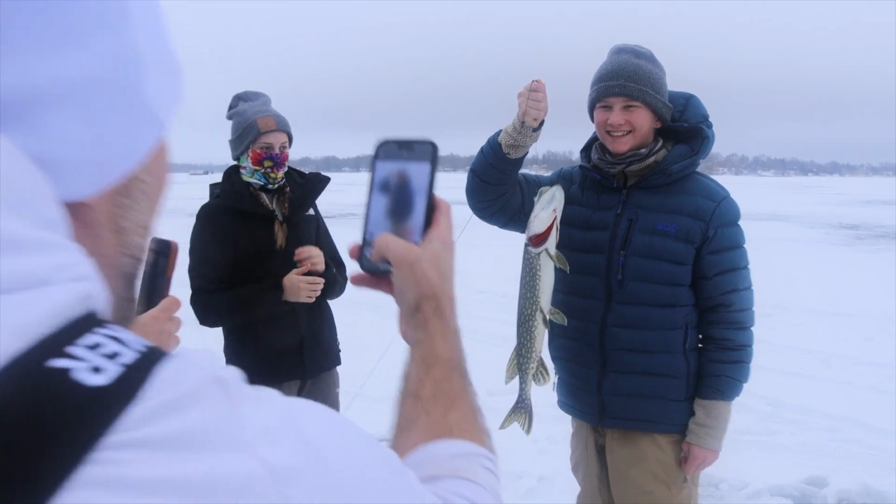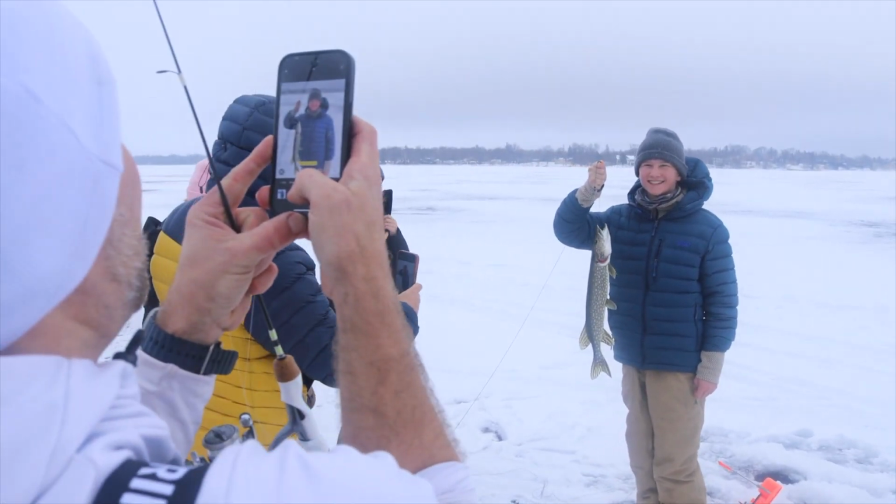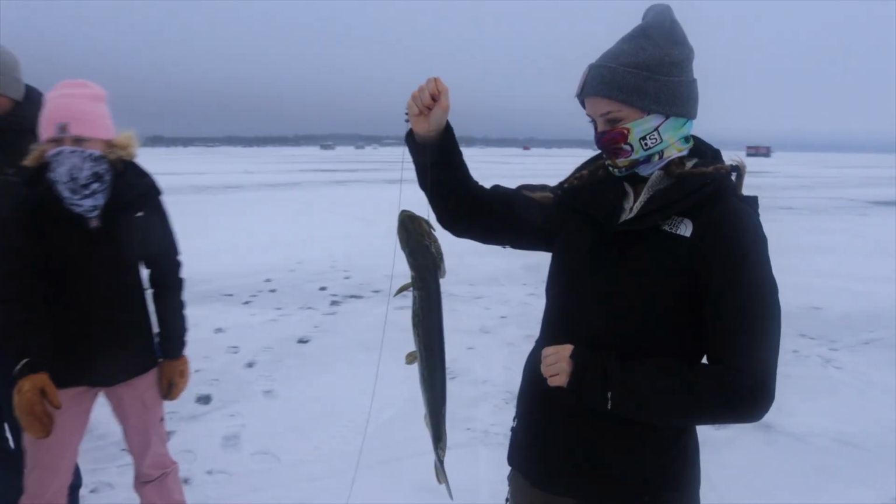Let me do portrait mode. These turn out awesome. 1, 2, 3. Oh, money. Wow. All right. There we go. Yeah. Wow. Look at that. Fell out of his mouth.